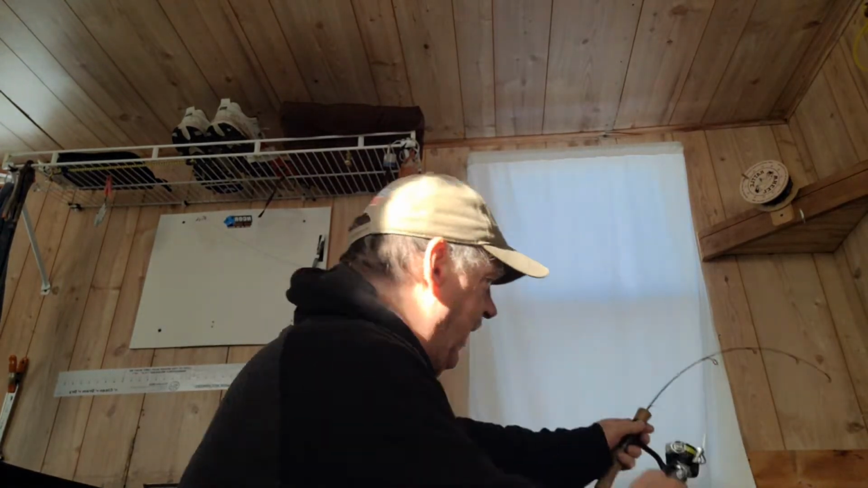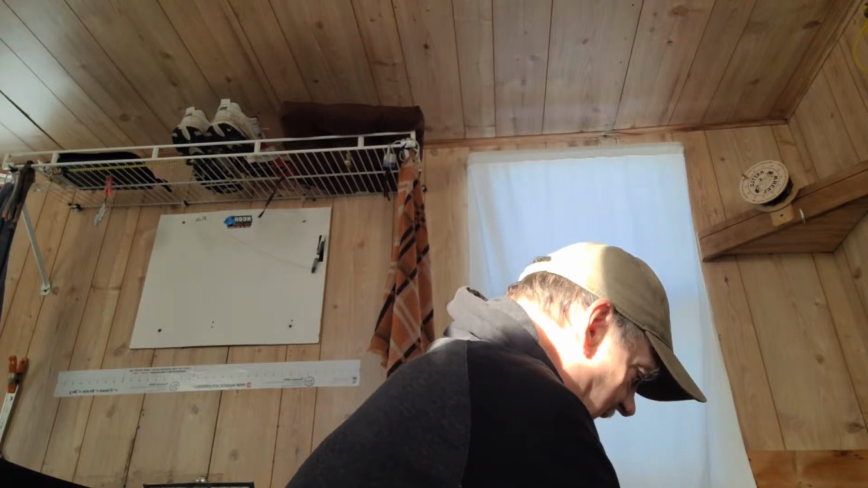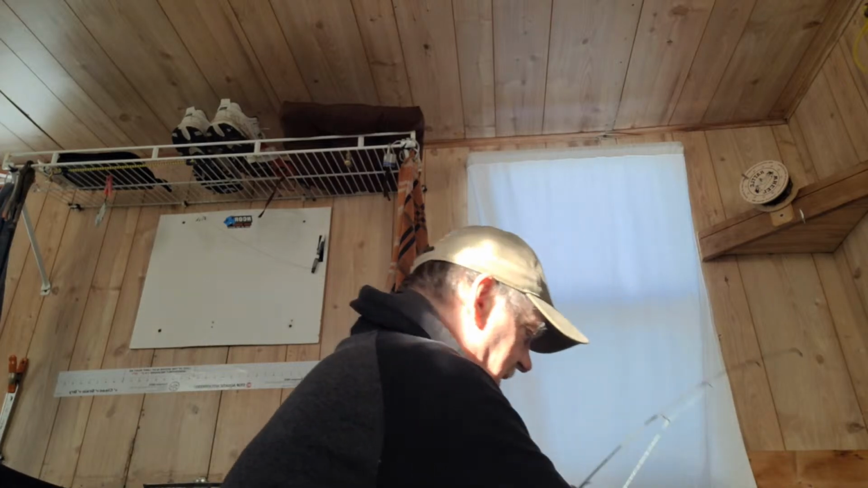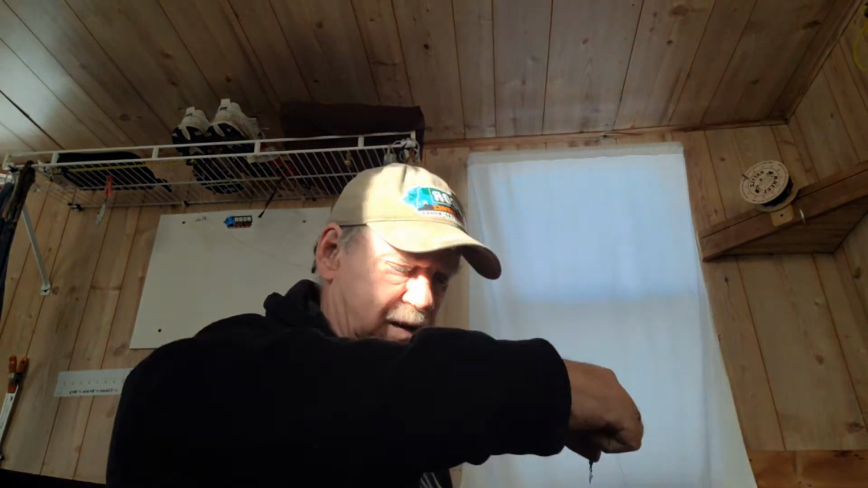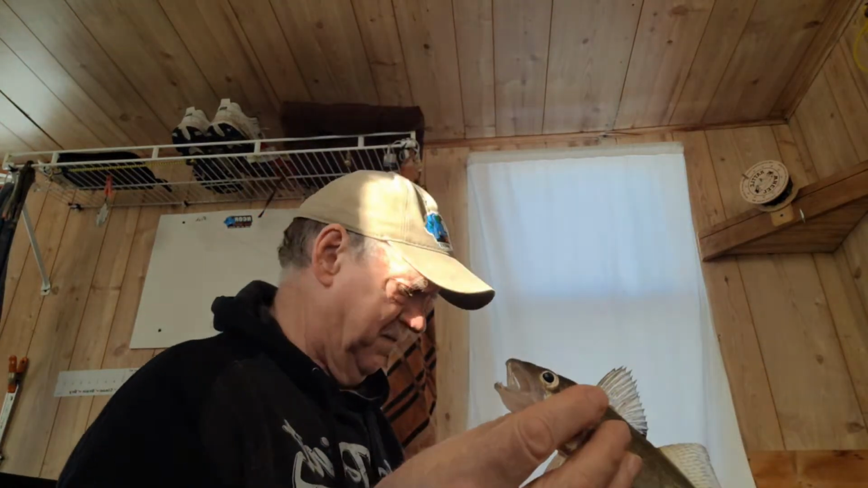Got a fish here. Here we go. This isn't big, but nice time and place to catch a fish. That'll be the second one that I've got. And it's not going to touch 17.5, right? There we go. Nice little walleye.